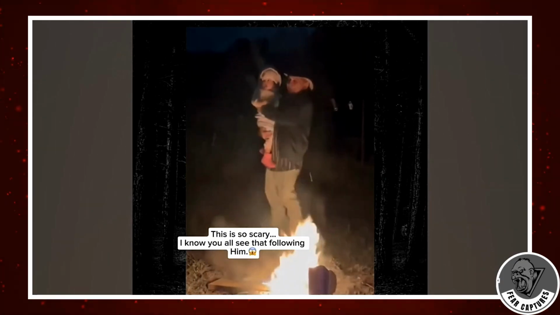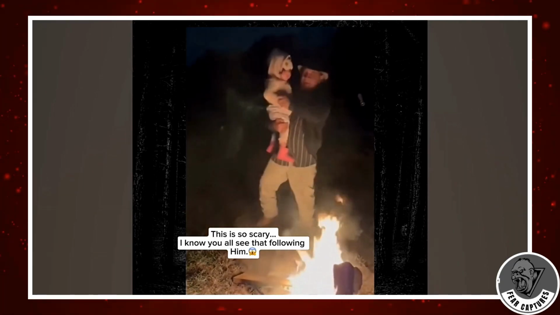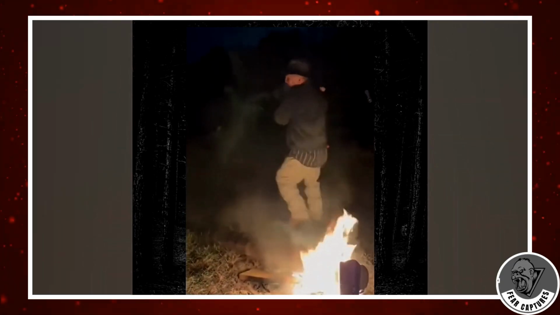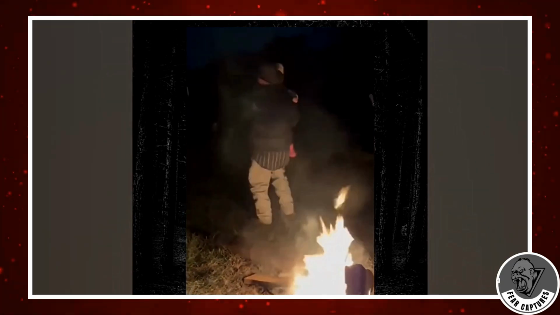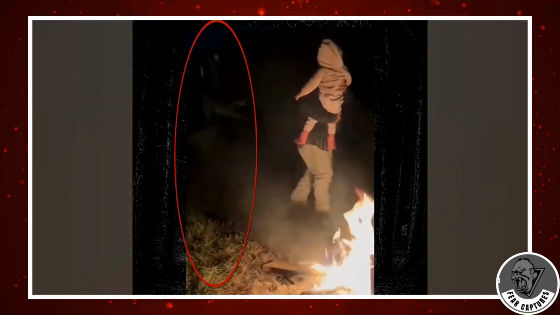It began as a heartwarming moment, a grandfather dancing with his granddaughter at a family gathering, smiles all around, the kind of memory you'd expect to cherish forever. But as the two sway joyfully from left to right, the camera captures something no one at the party noticed in real time. A figure begins to emerge.